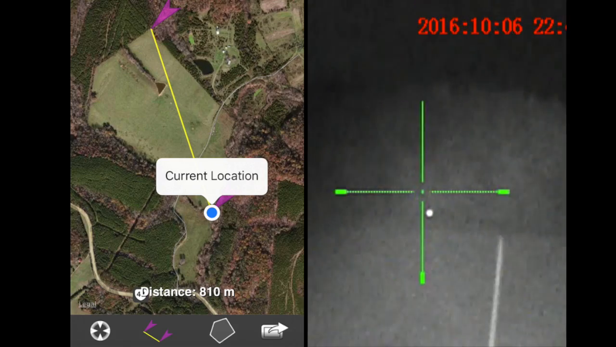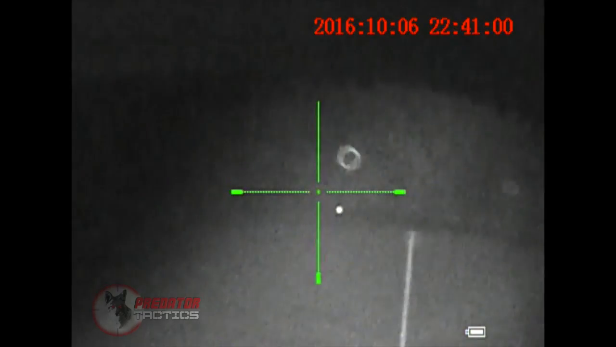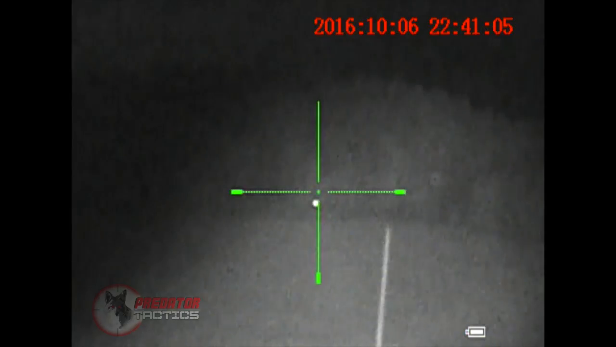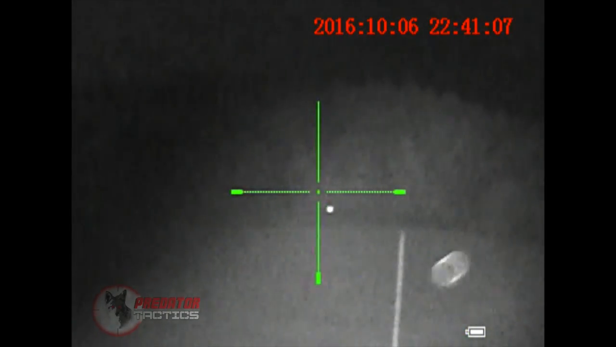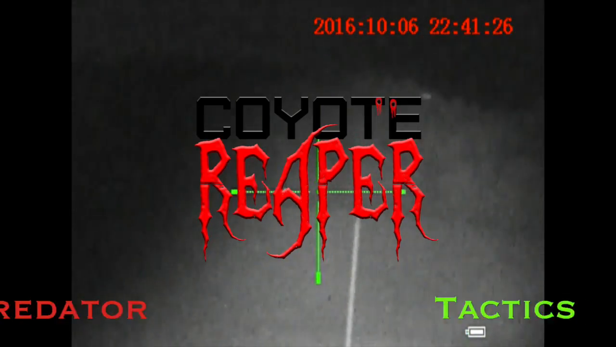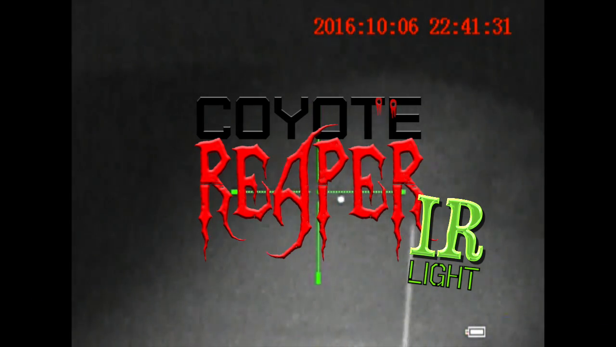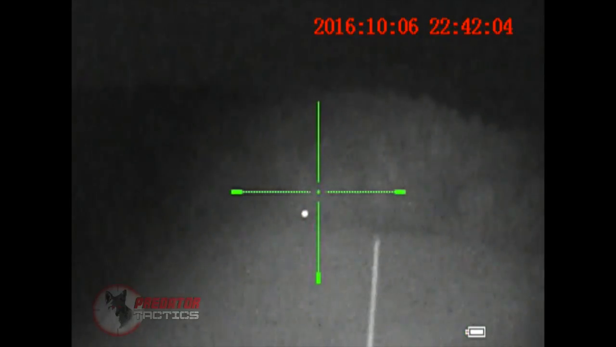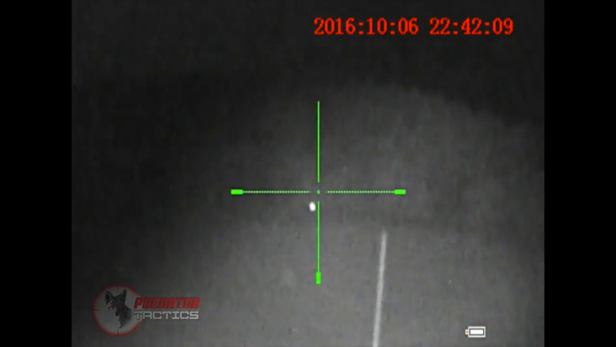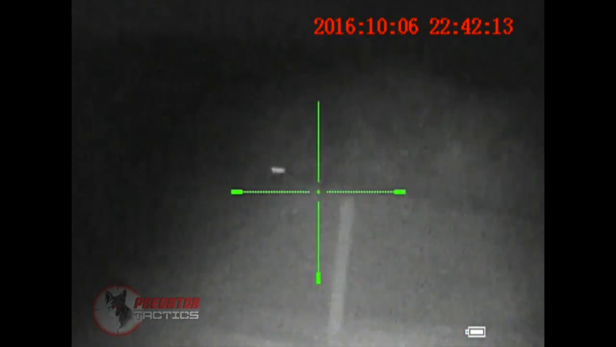A 2x2 piece of reflective tape is what you're seeing. This is a $450 Sightmark Photon that we're looking through here. Just imagine what an $8,000-$10,000 scope would do. And you can buy this light, the Coyote Reaper Infrared from Predator Tactics, for $149.95. So for $700 conservatively, you've got a scope and a light that you can put on any gun of your choice, and you're predator hunting.